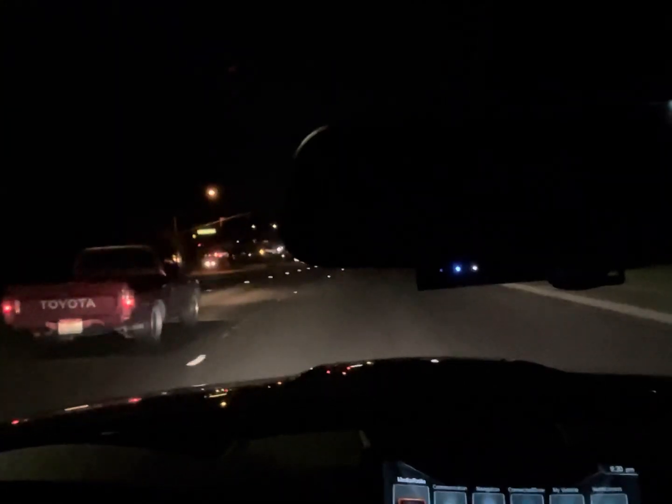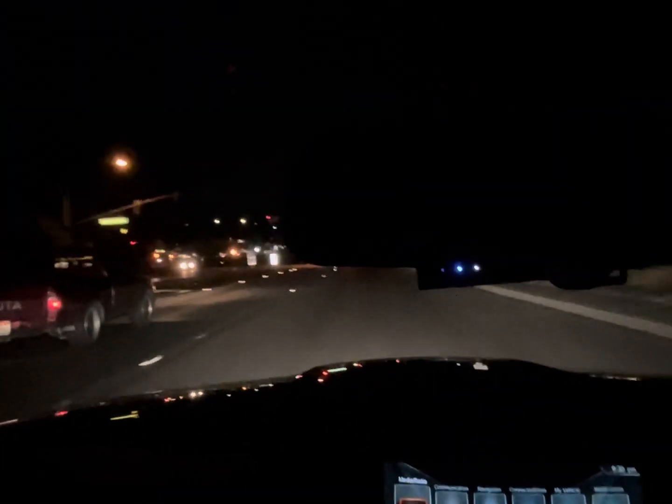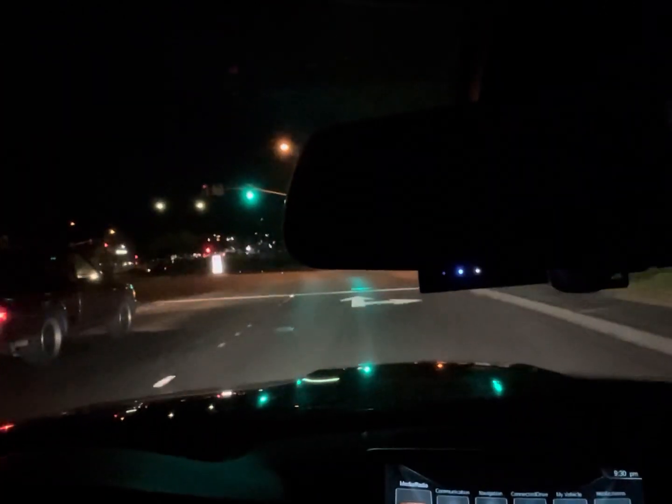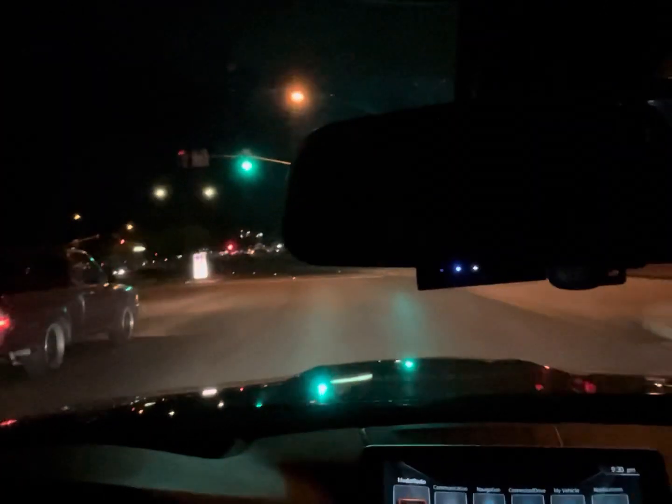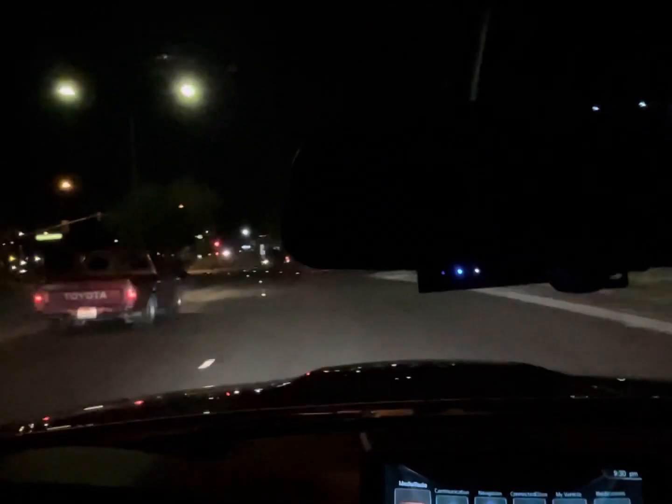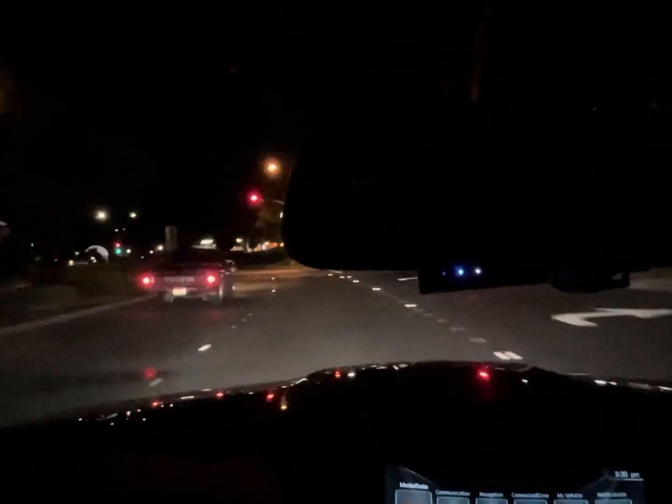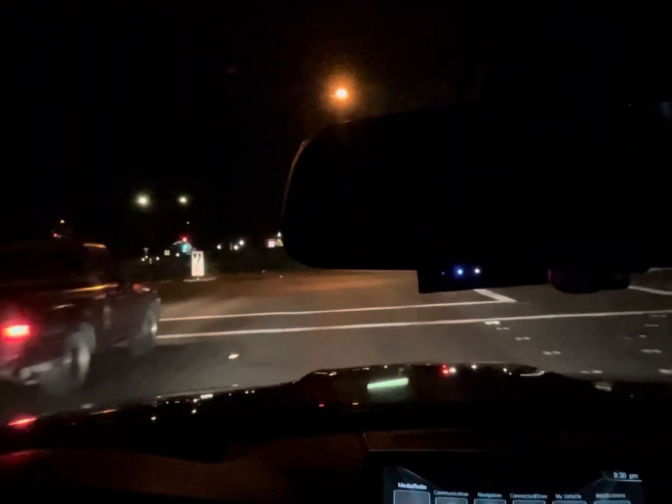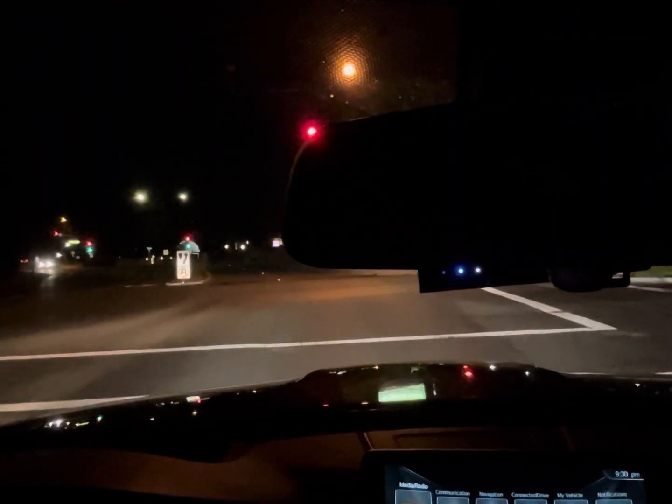This modified Toyota is right next to me. Sounds like he has a 2JZ, but that looks like a nice canyon carver. Maybe you can see it in my camera. You can. There you go. It's a nice daily. That's something I would bring to work. No joke. If I had a 2JZ, I would love to daily that.